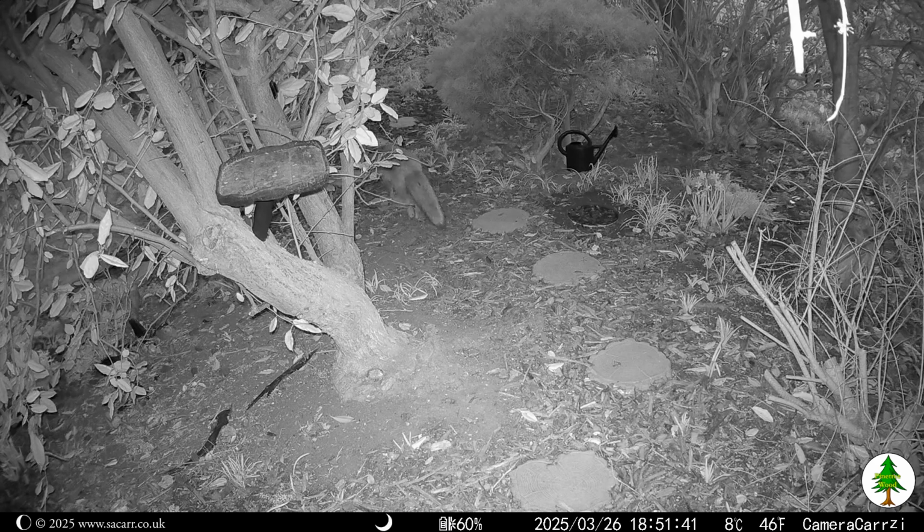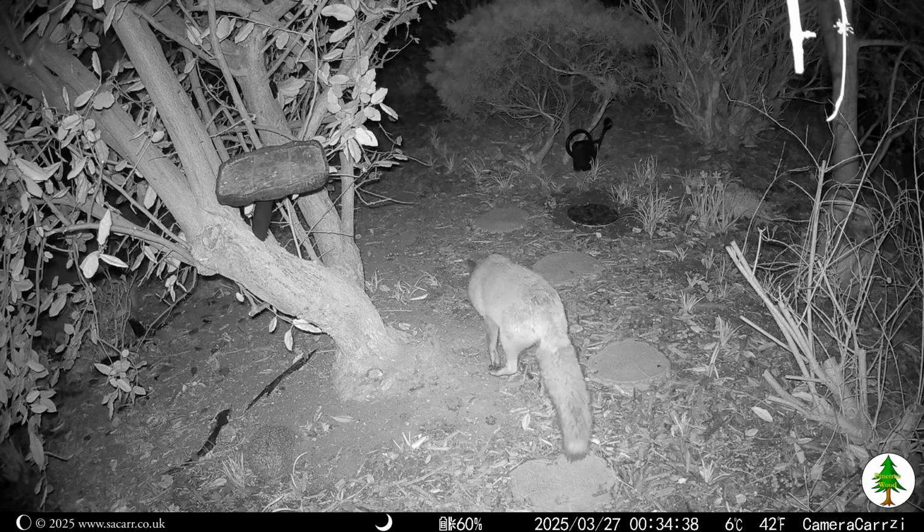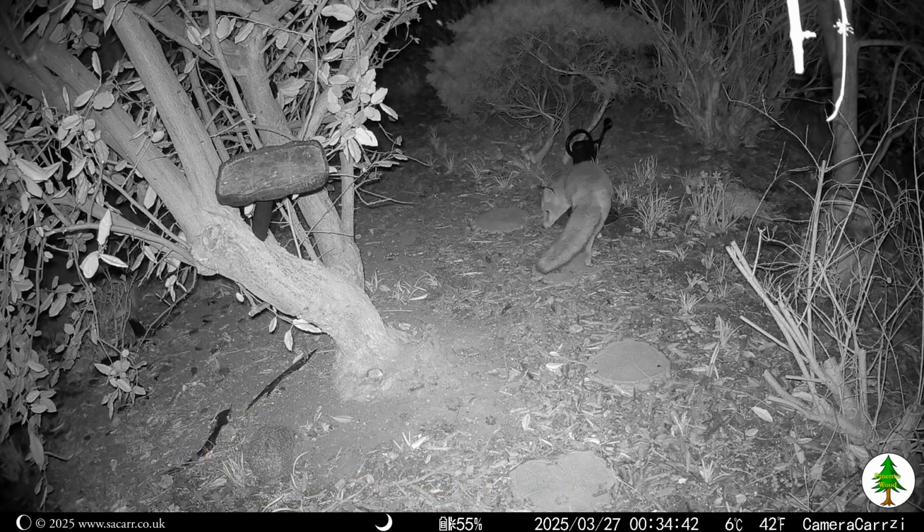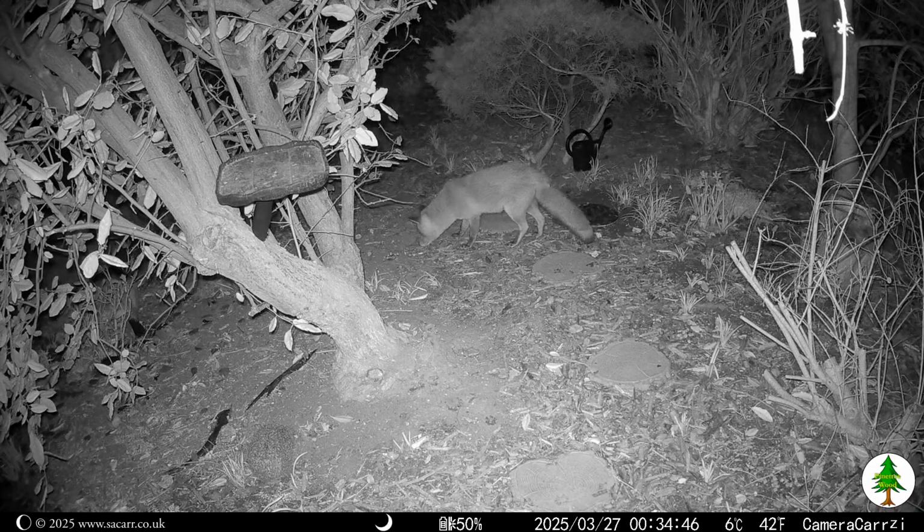Early evening, the fox passed through again. Around midnight on the morning of the 27th, the camera caught both the fox and the hedgehog at the same time. The hedgehog hardly moved while the fox was around, but by the third capture, it was gone from view.